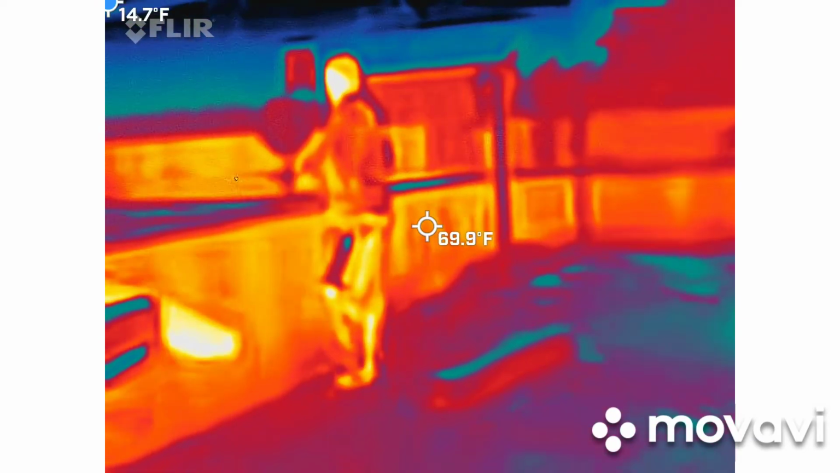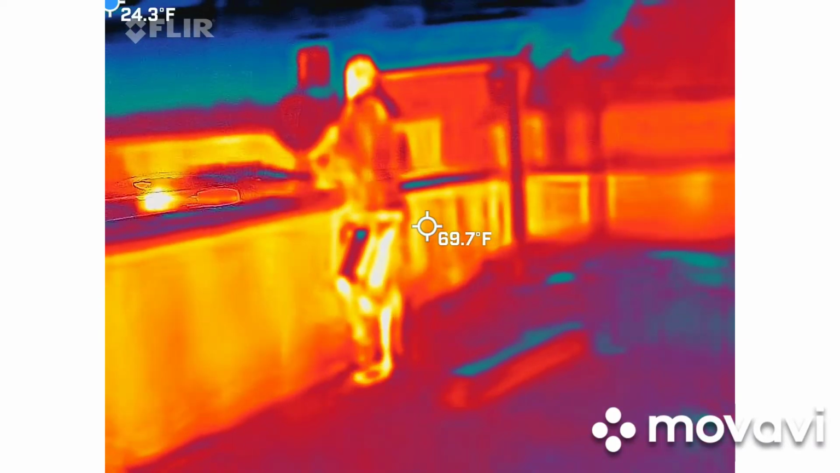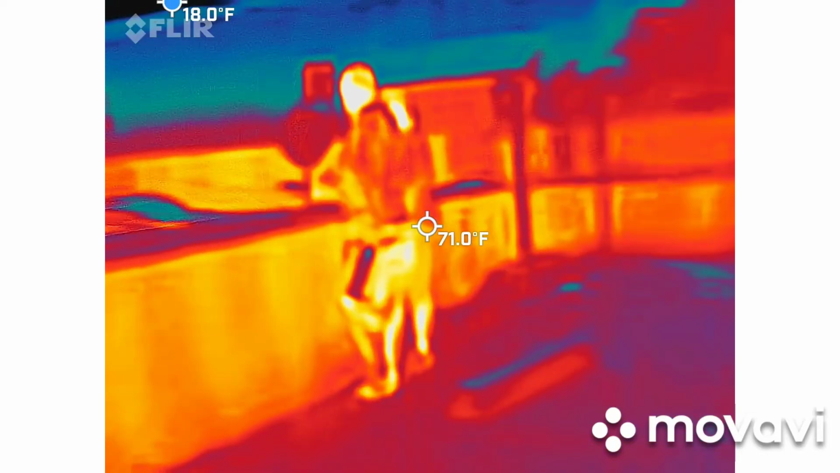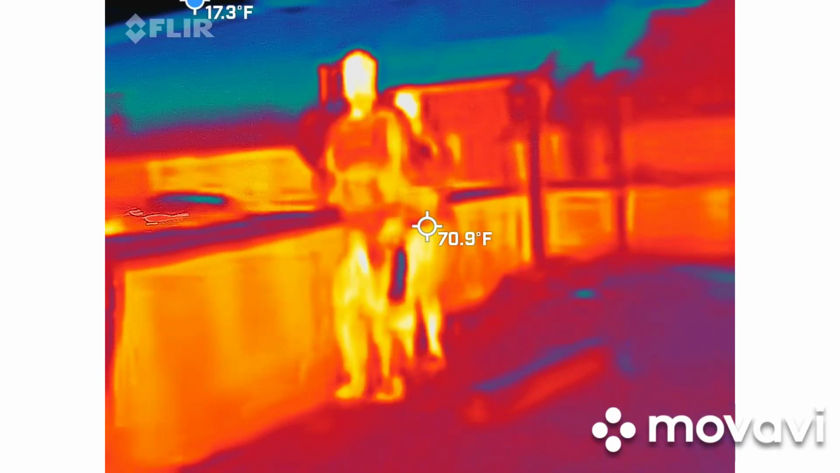How many kids were there? That does not like to be turned up so much.